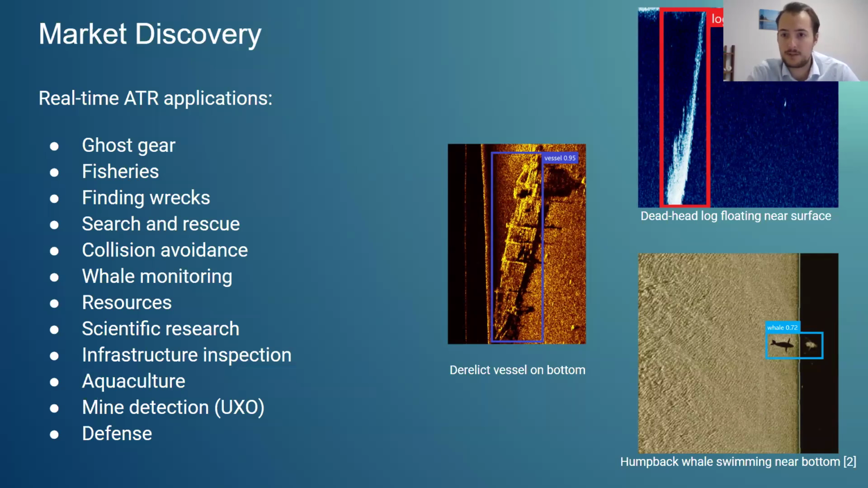Scientific research, especially when it comes to understanding the sea floor and, for instance, measuring the biodiversity of a certain area. Infrastructure inspection, detecting faults in cables and pipelines, as well as aquaculture, especially seaweed and eelgrass and bull kelp. You can see it all on side scan sonar and be able to automatically detect and measure the abundance. That is a big application that we're actually hoping to do some work on as well.